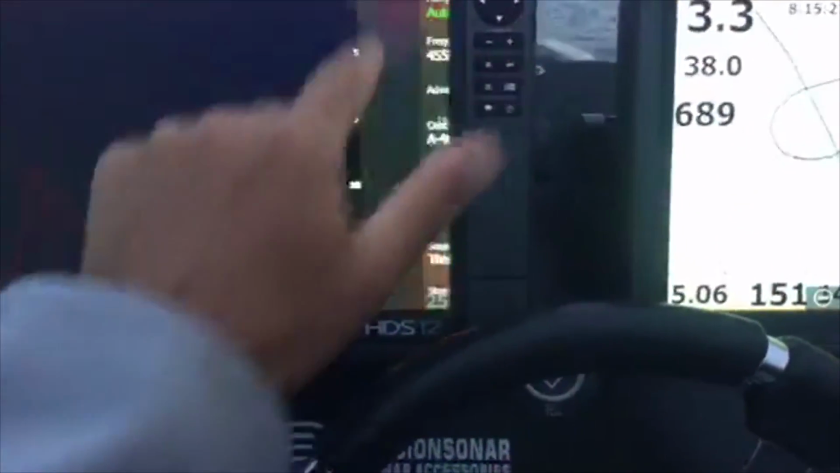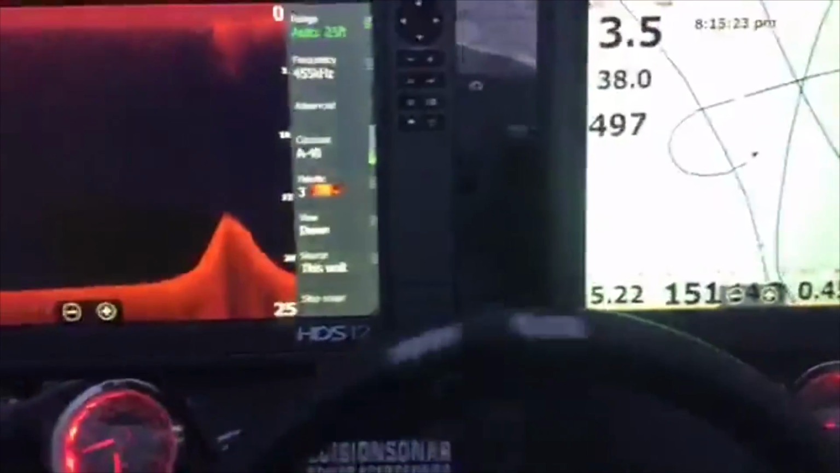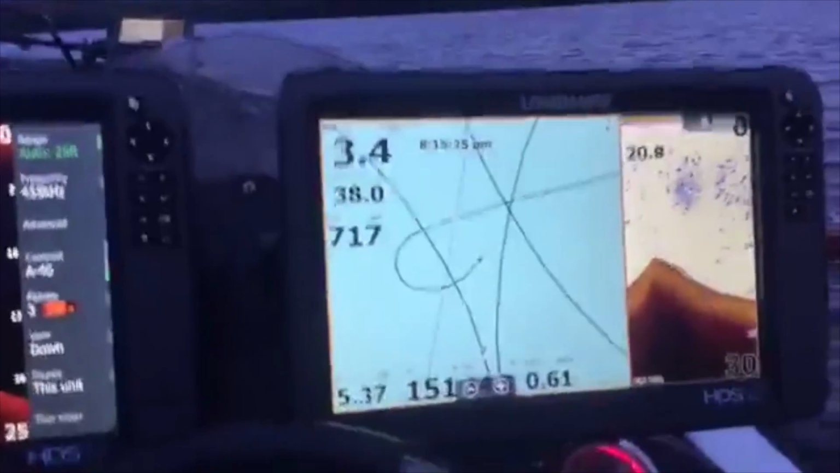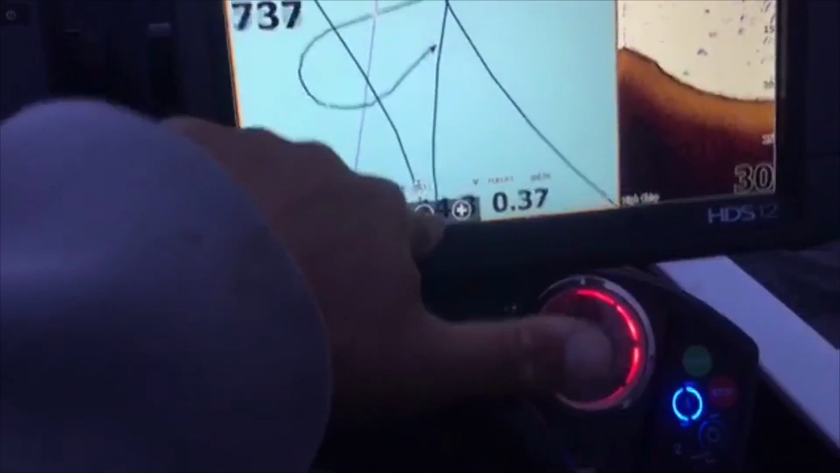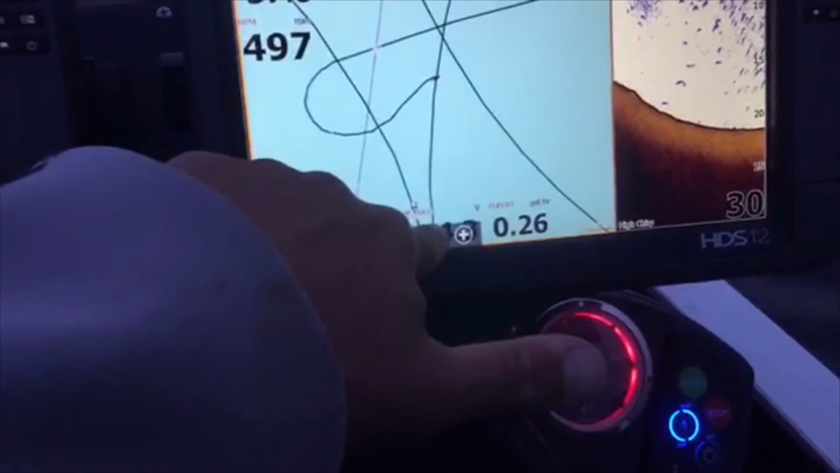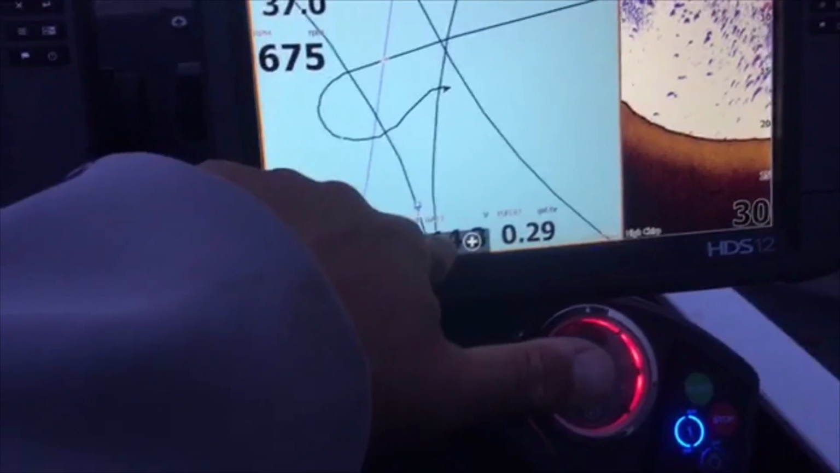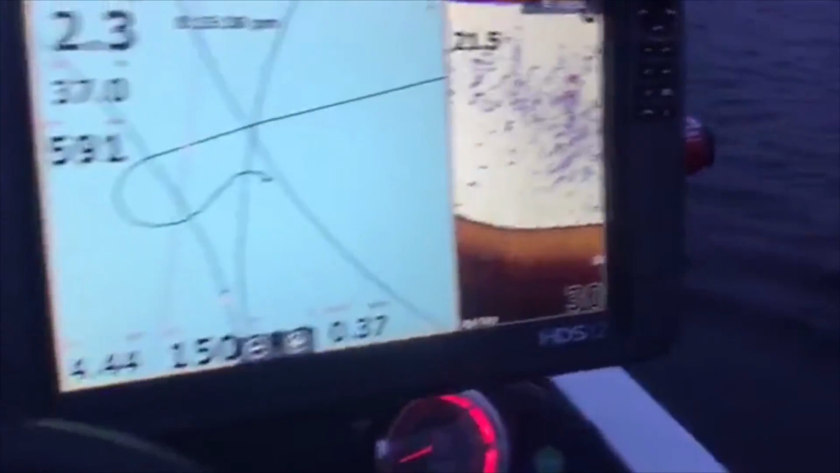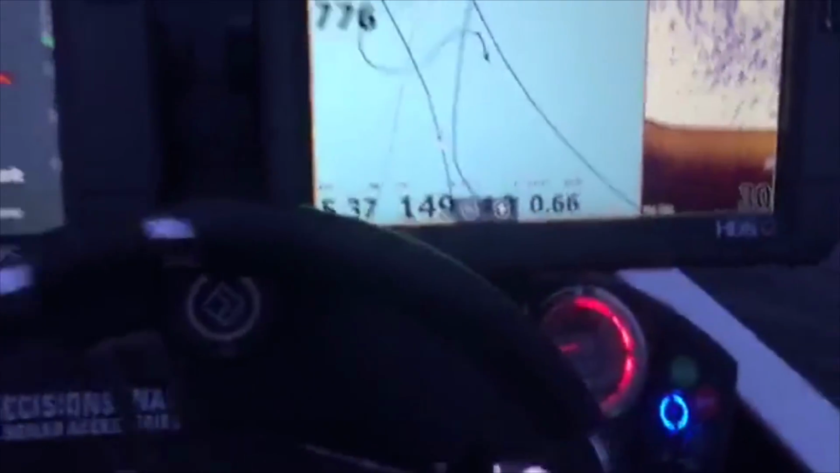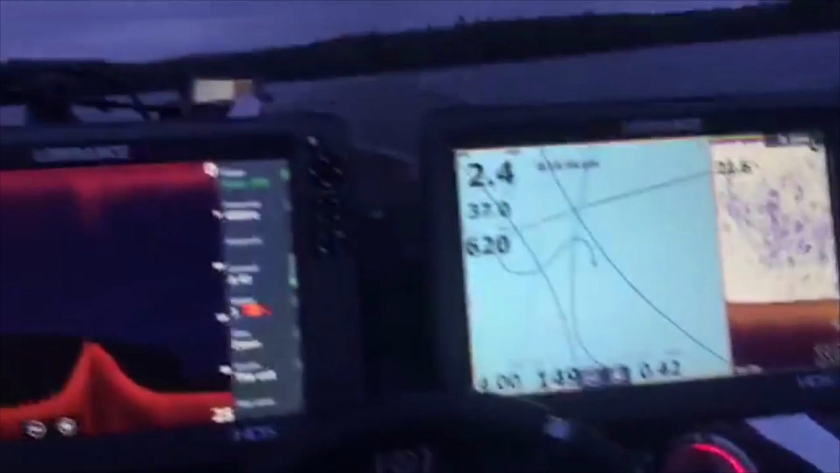All right, well, let's switch this screen back over to, oh wait, who's driving this thing anyway? The waypoint's way down there. Let's zoom out because 20 foot doesn't give you much reaction time. All right, 50 foot's pretty good. We're on high chirp. All right, baby, let's go.